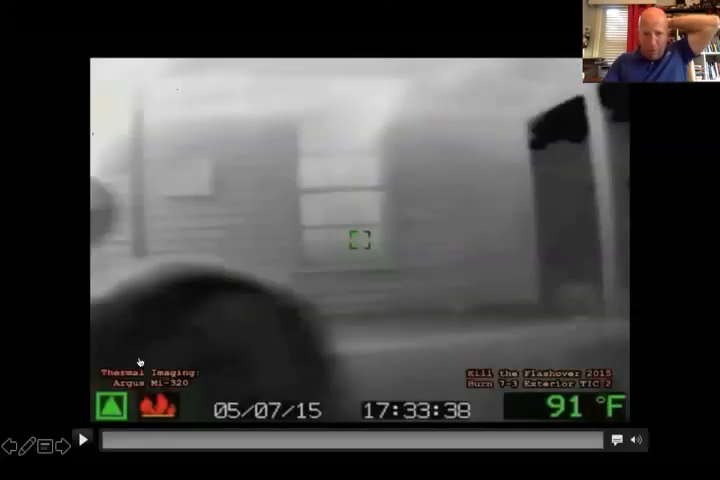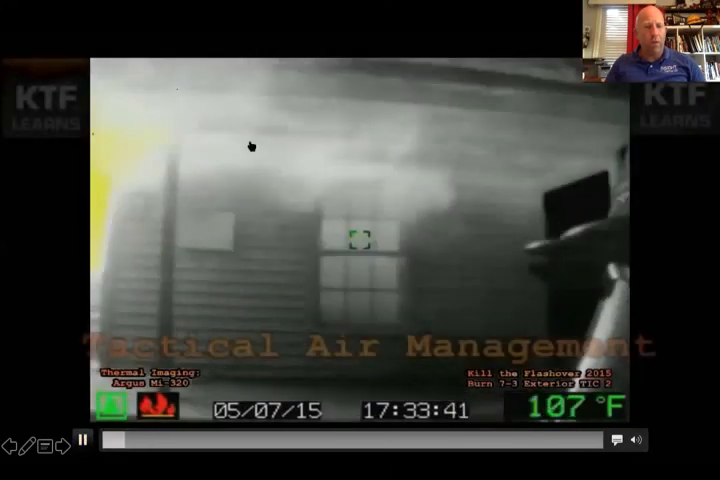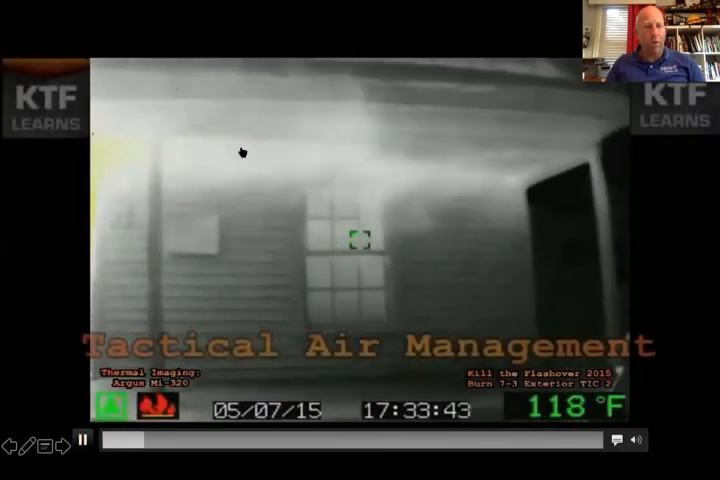So here's your quick video of what this camera looks like. Notice that the green triangle is engaged in the lower left corner. This is an Argus My 320. This is a KTF burn where in Kill the Flashover they did a hoarding research burn, which is the one I got hurt at that year, so I couldn't quite attend it. And if you look really closely, you can see the convection currents coming over the top of the porch.